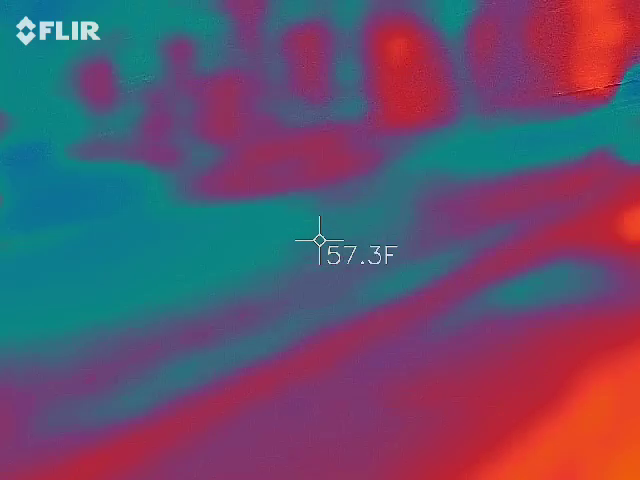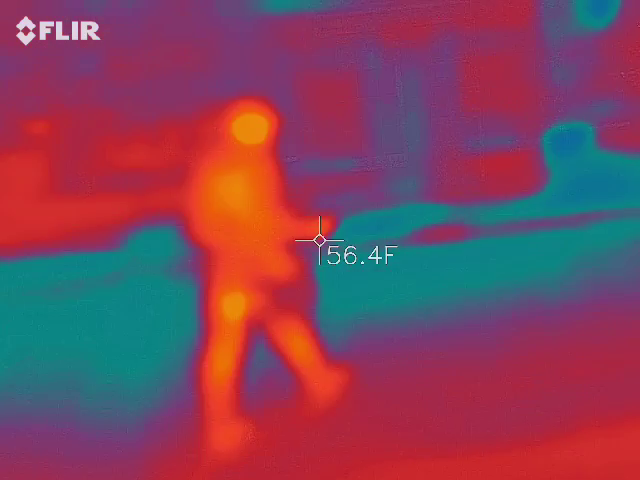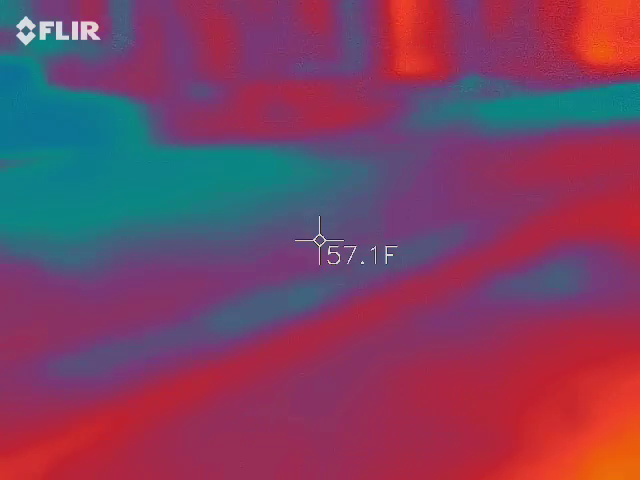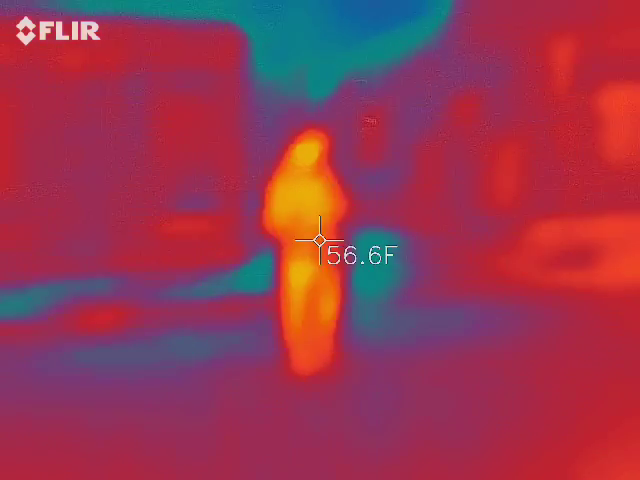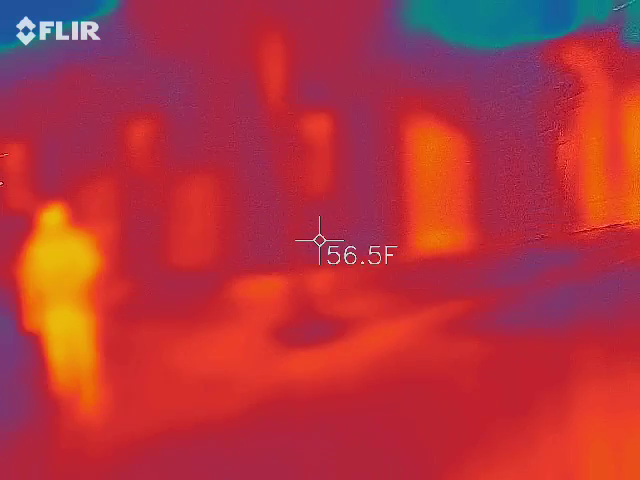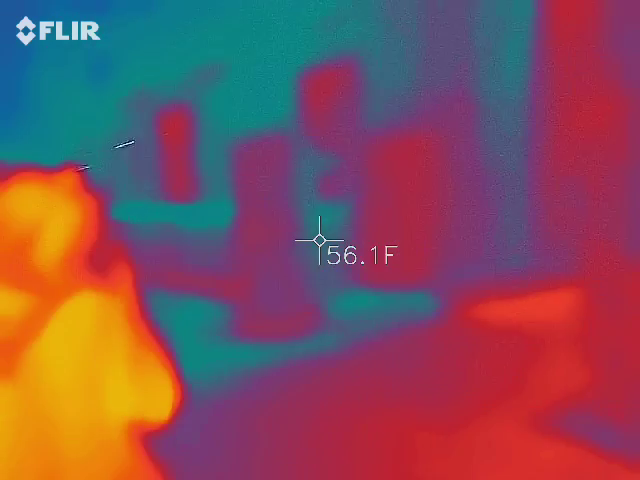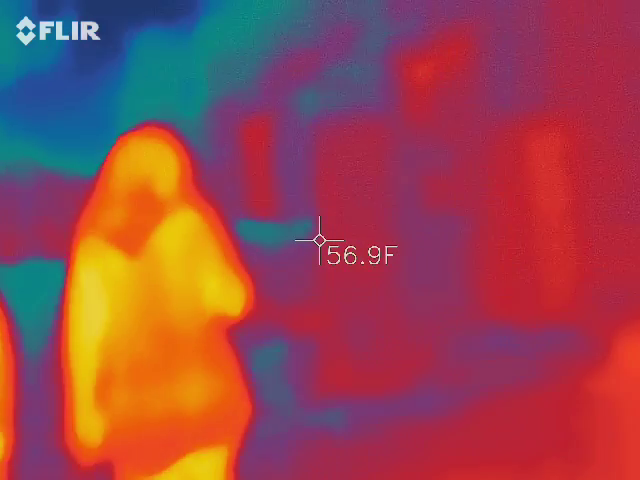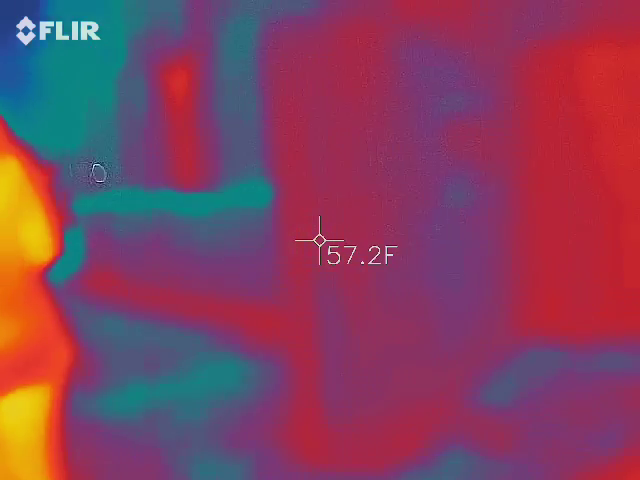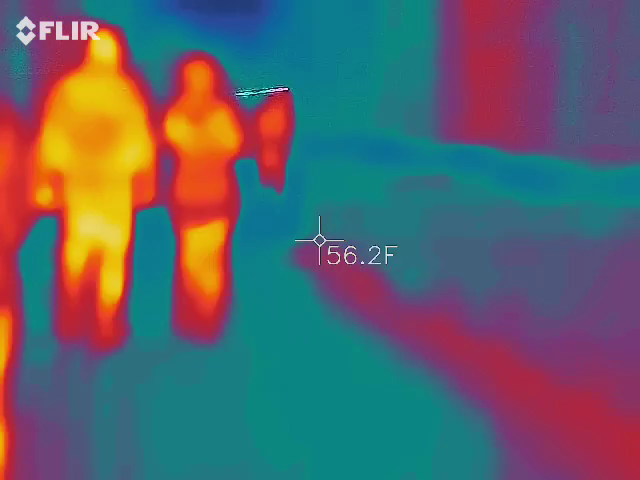They won't mind being in a few shots. Notice some pattern here.